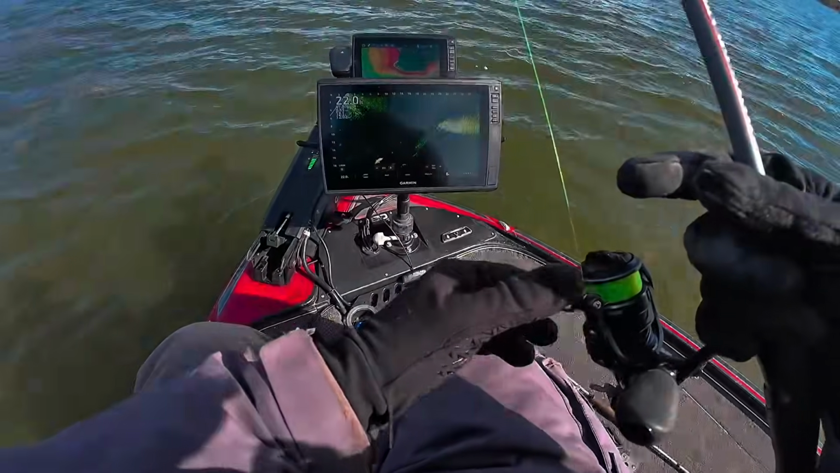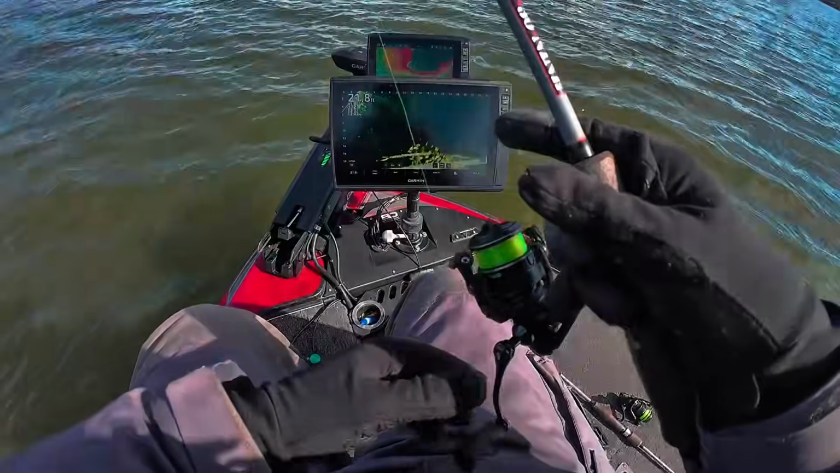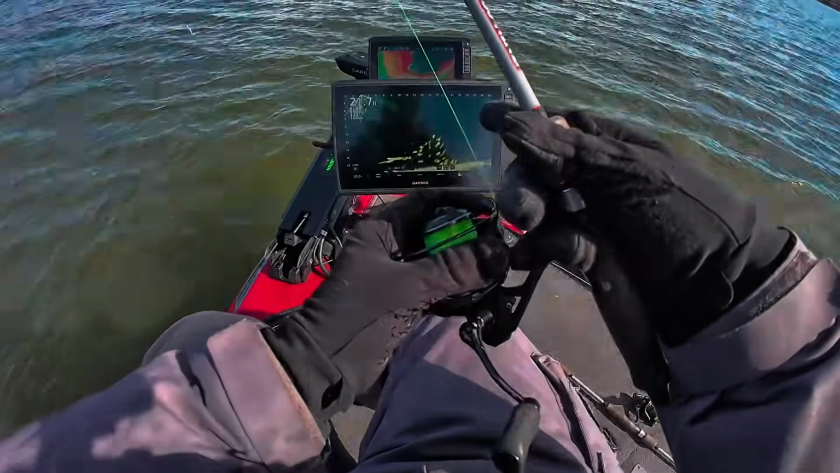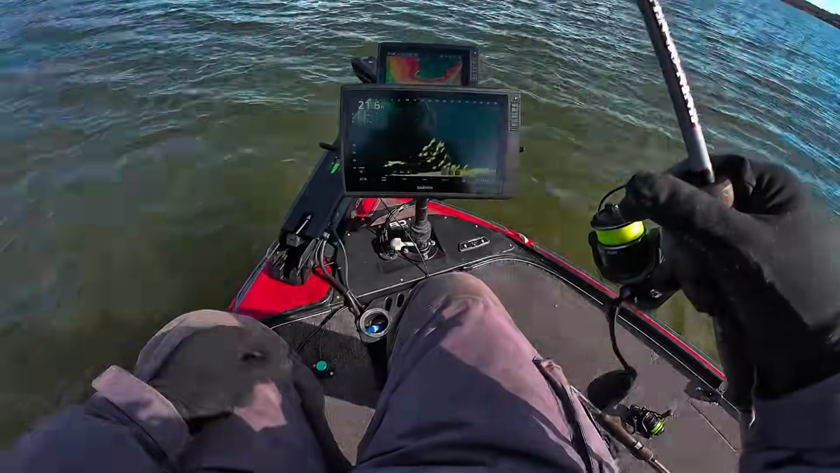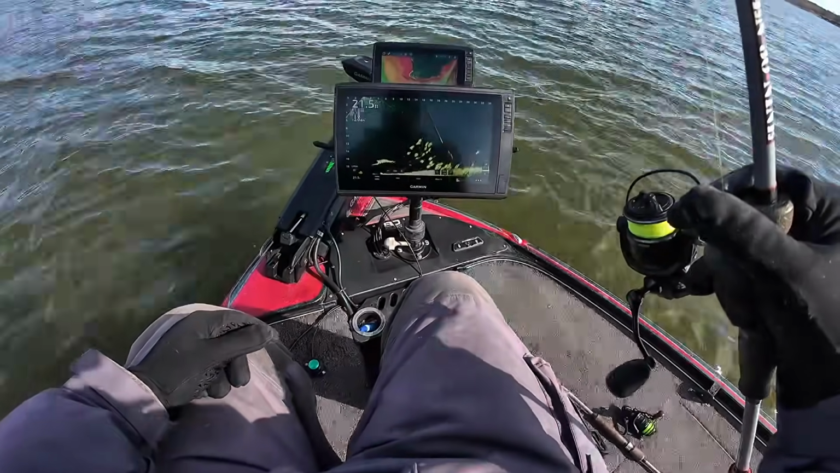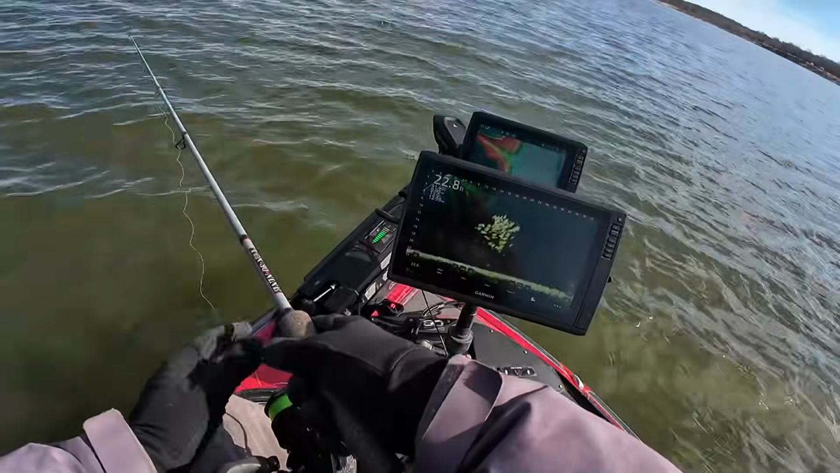All right, y'all. It's been a while since you last seen me. Been running and gunning. This goes to show that you can't rely on yesterday's pattern to apply to today's pattern. They've been moving around a bunch. This north wind has got them moving pretty good.